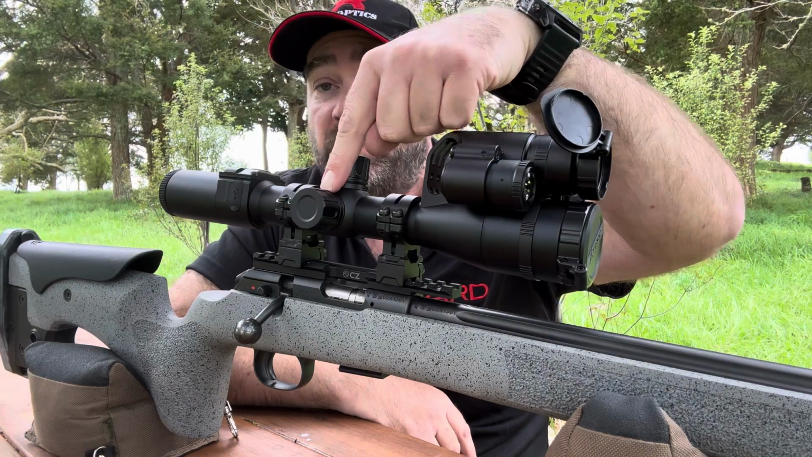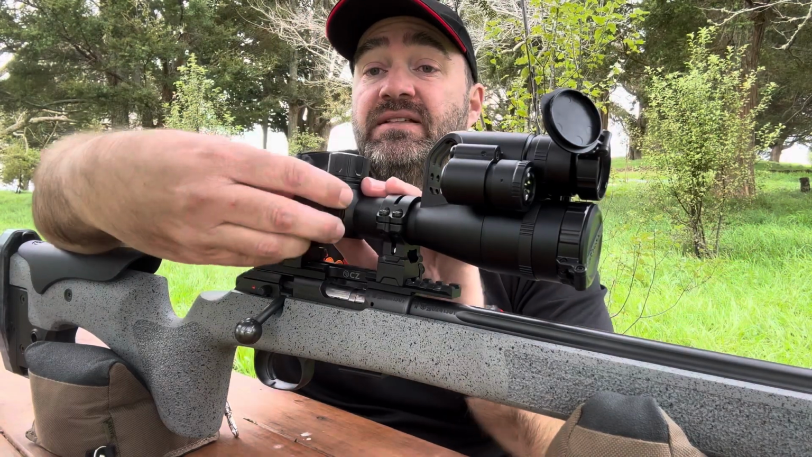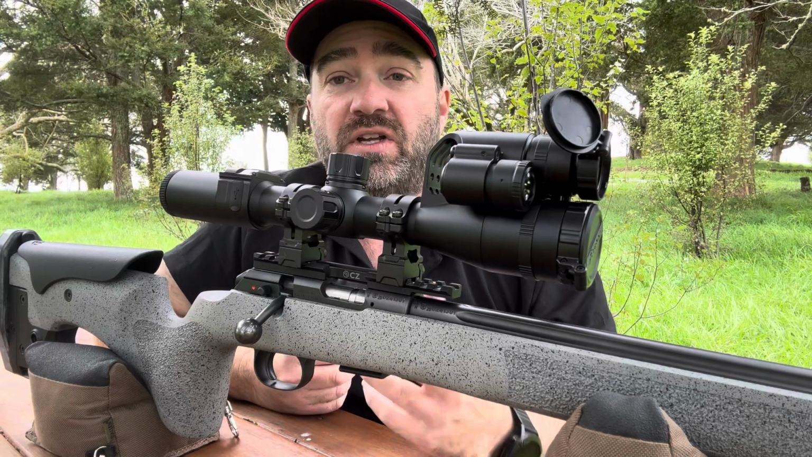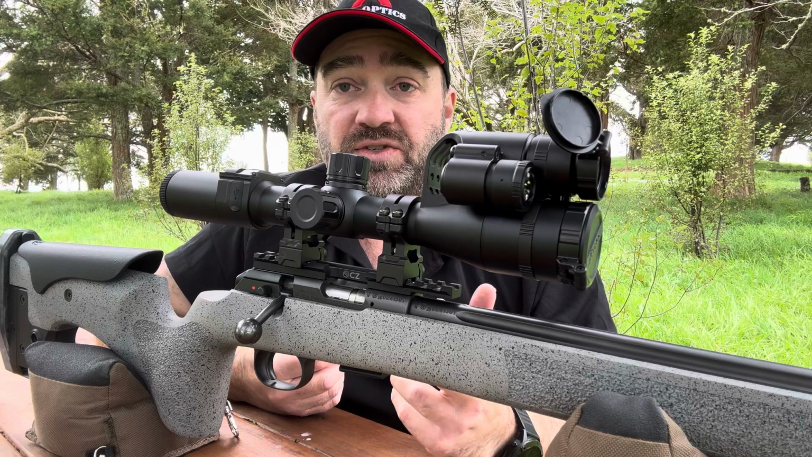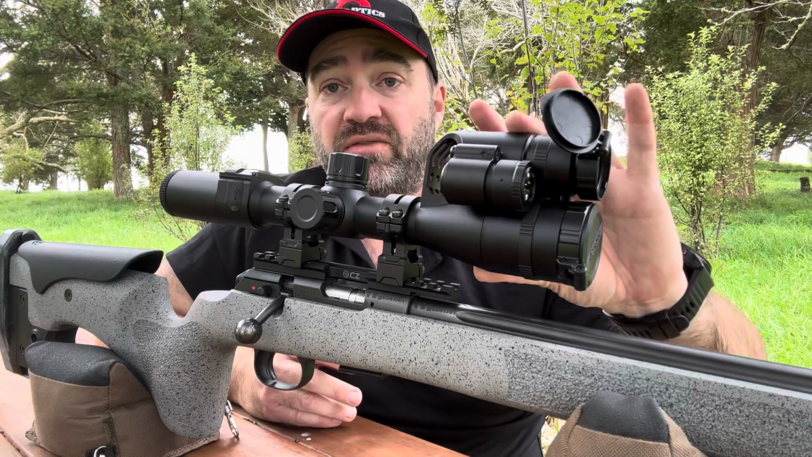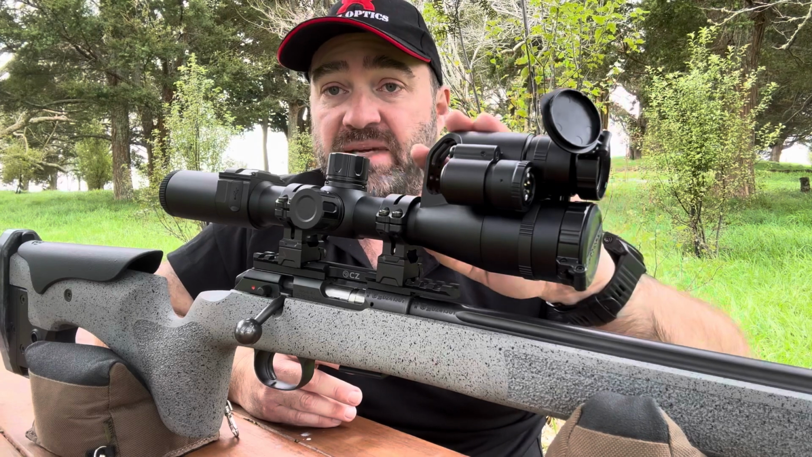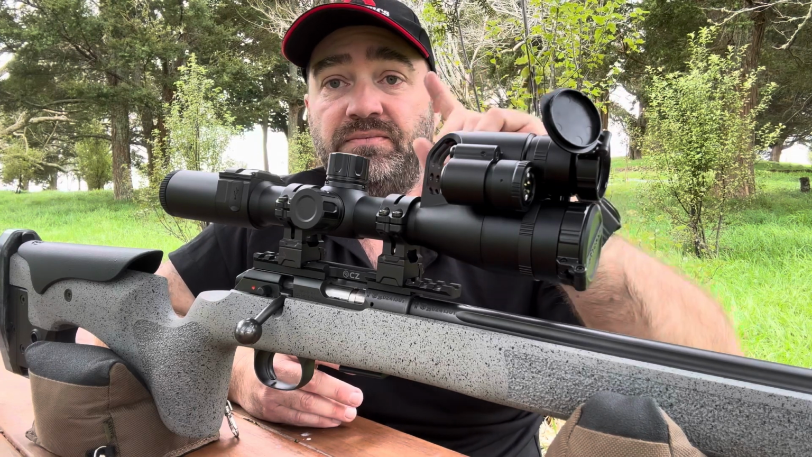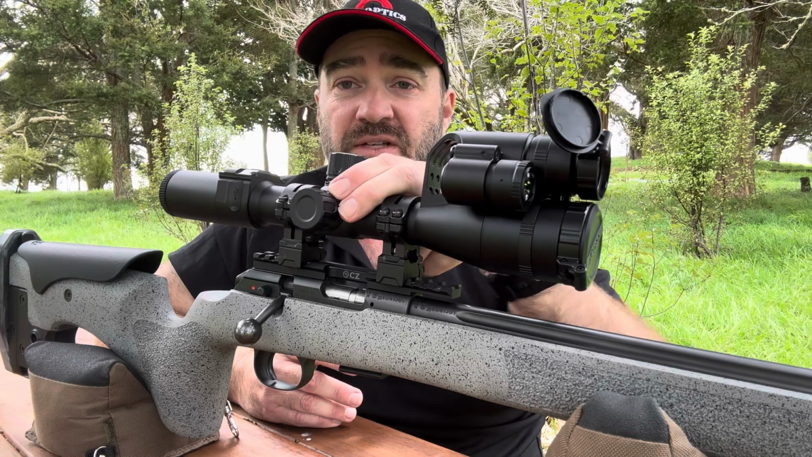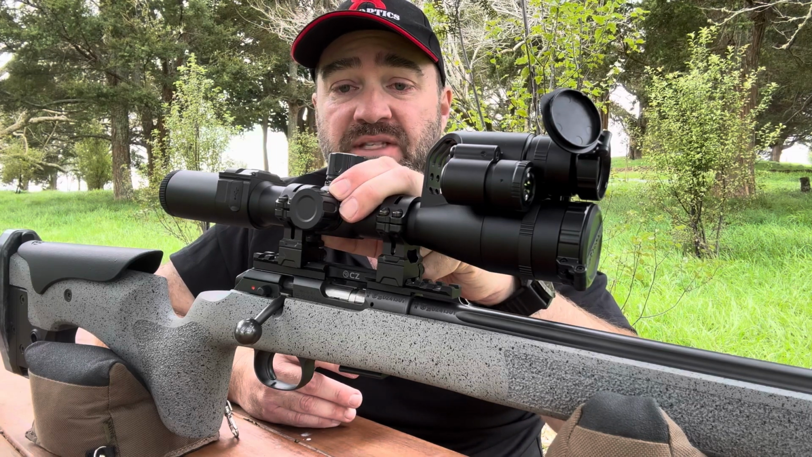The battery is a 21700, lives inside here, goes horizontally. 21700 is not like the rest of the range that PARD uses where it's 18650. It's a bigger battery, has more capacity, which, given you've got two cameras essentially in here, makes sense. It's also rechargeable, comes with one anyway, and always carry a spare. Doesn't matter what you're doing, always carry spares.